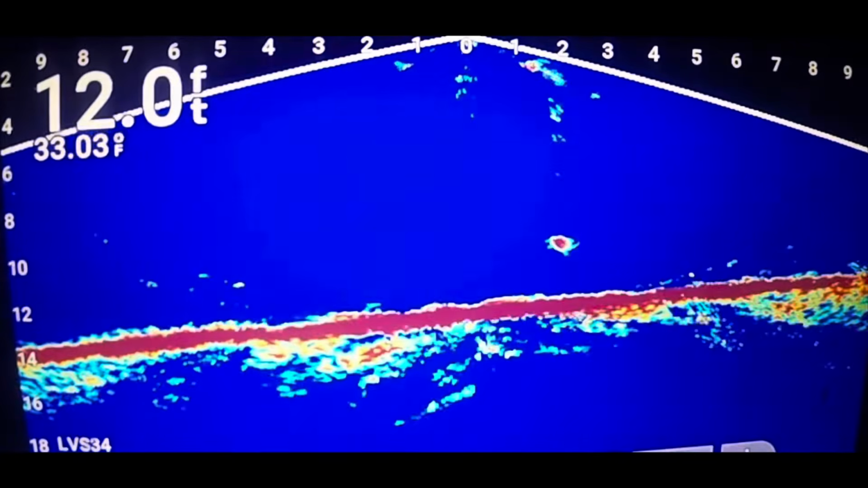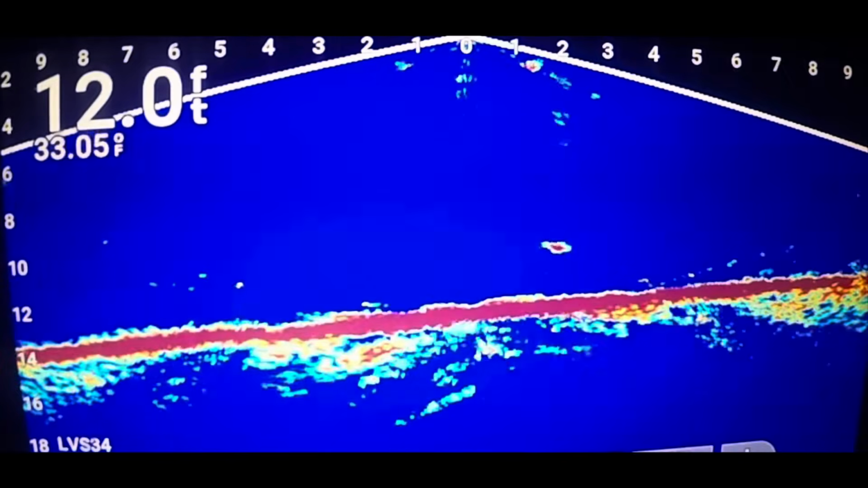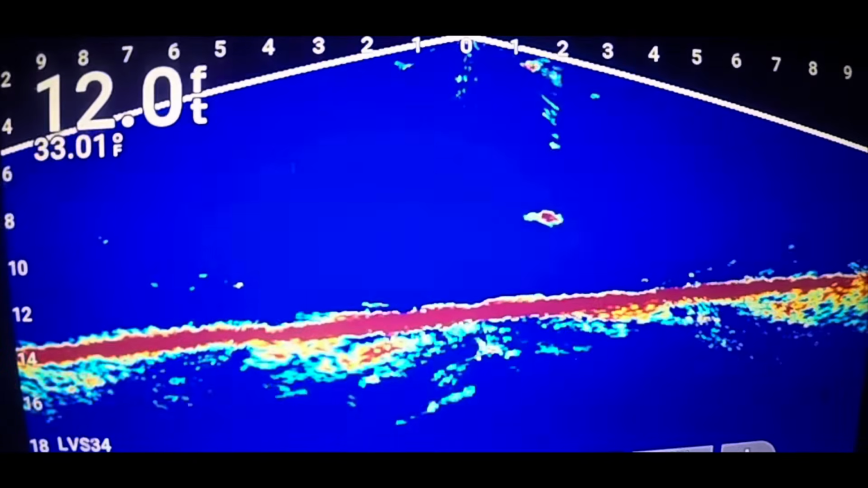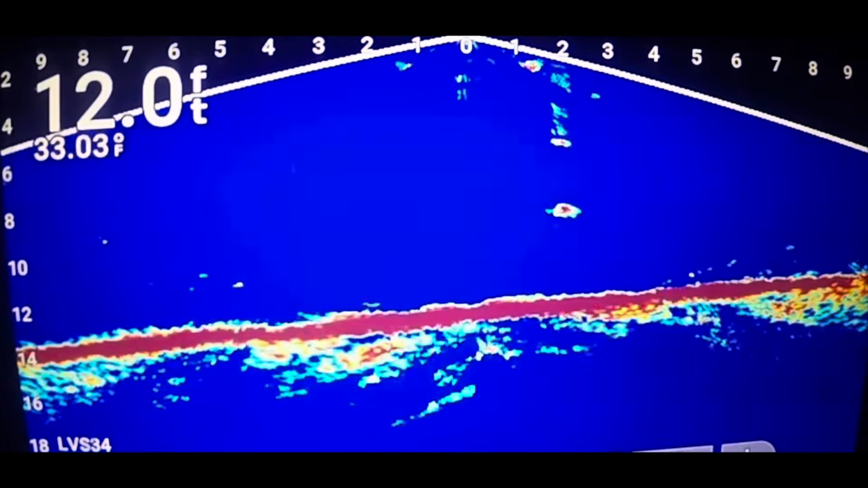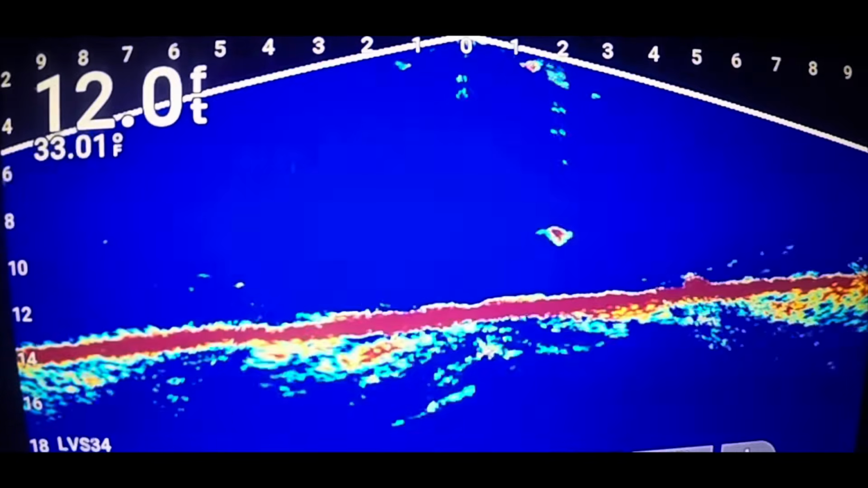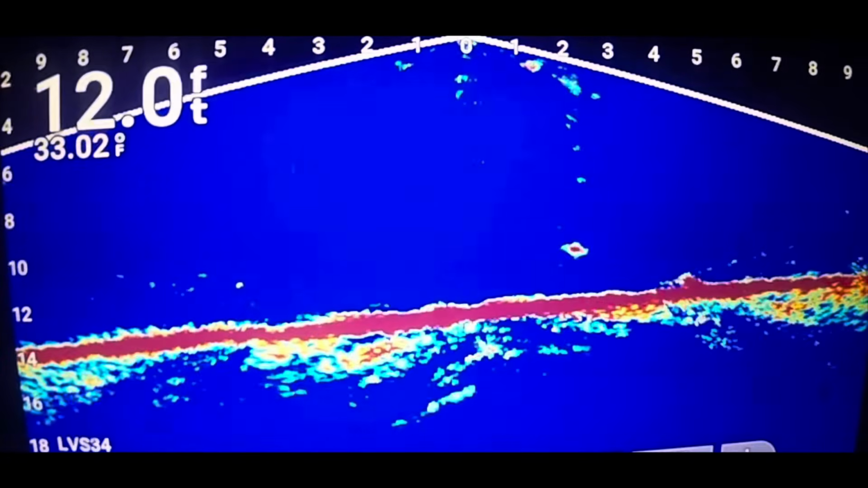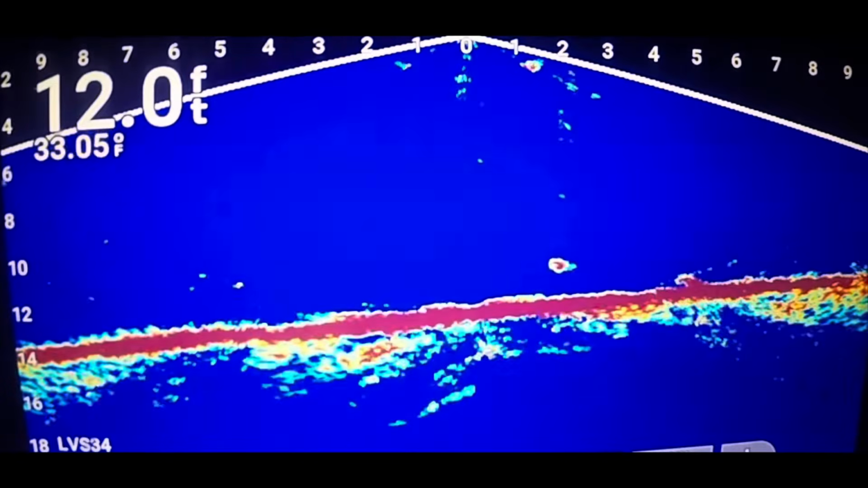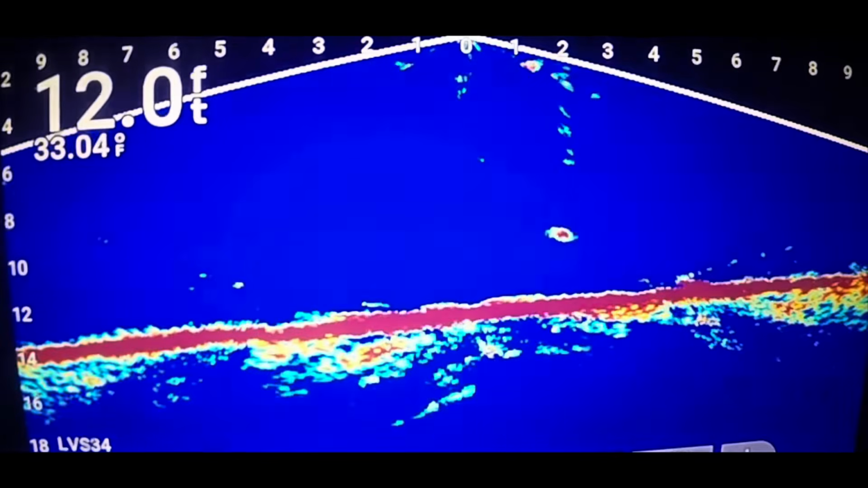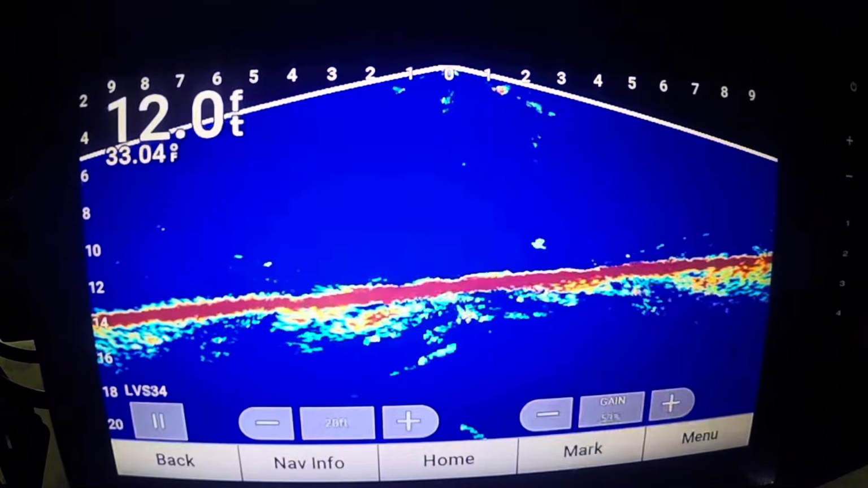Just going to go over some settings that I have been running, what I go to and just leave it. Obviously everyone's eyes are different, and the color that you like is going to be different, so you might have to adjust, but this will be a basic start for you to get somewhat of a decent view for down or forward. Oh, there's a fish right on the bottom to the right.